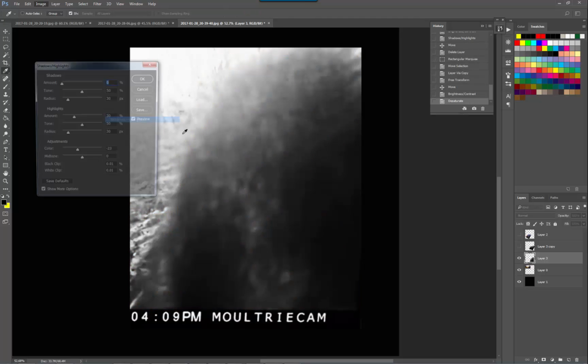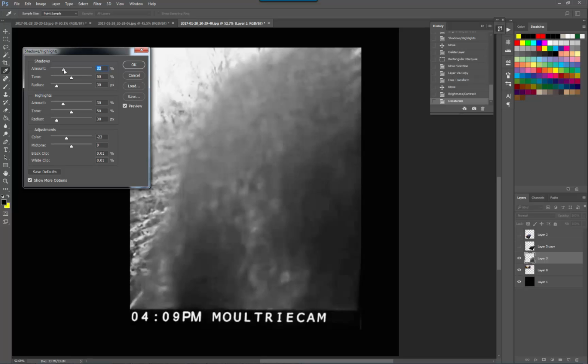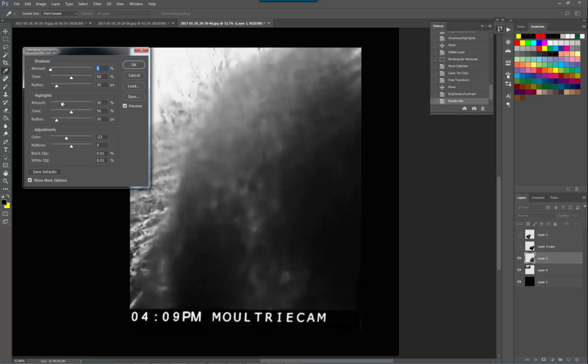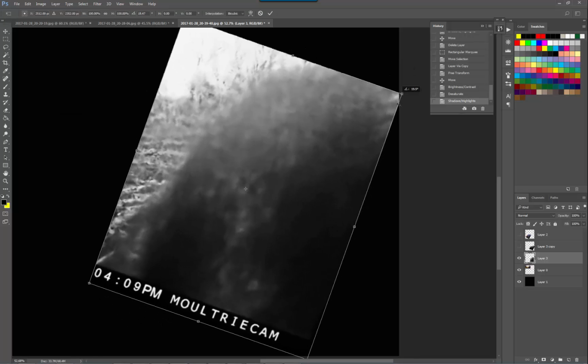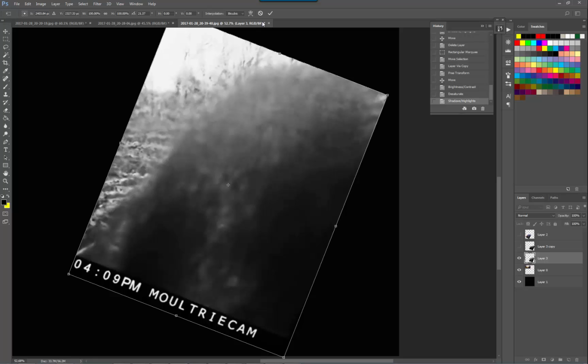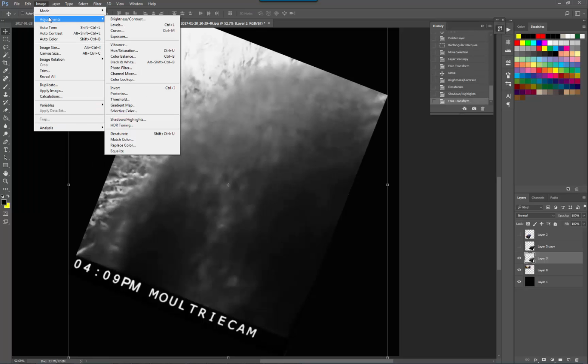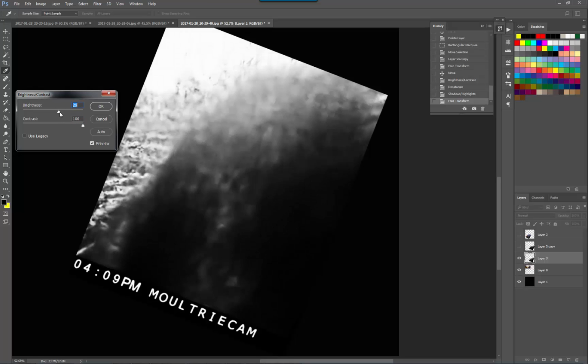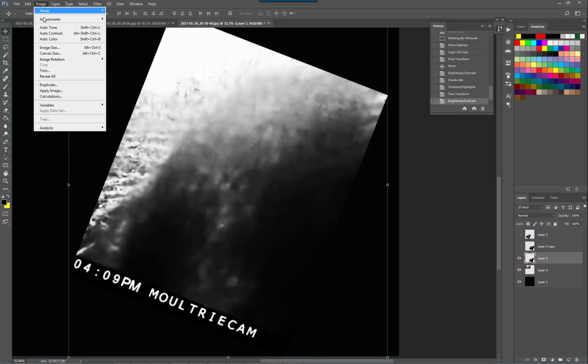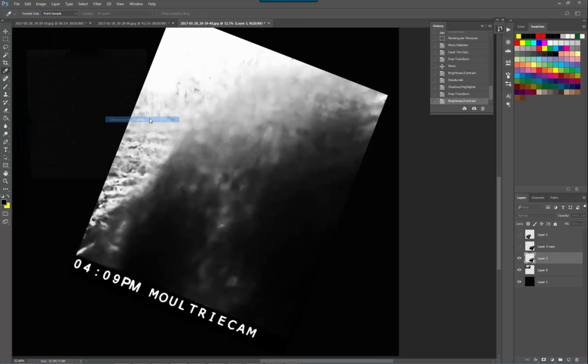So naturally, I find myself just making black and white versions of Bigfoot and Dogman images now and then. Just look at that. Very interesting. A really good catch.